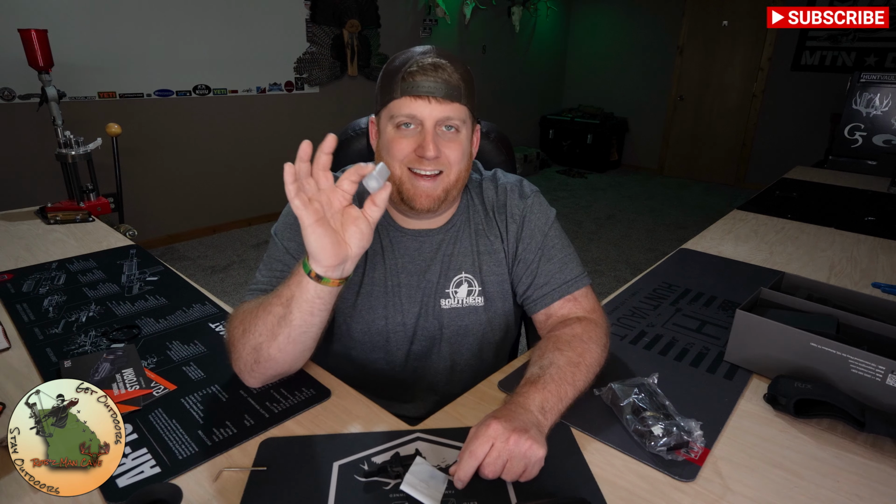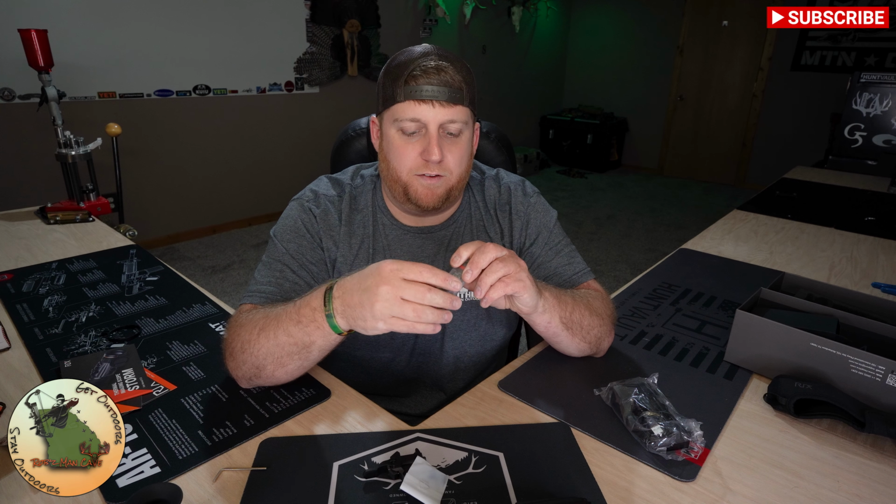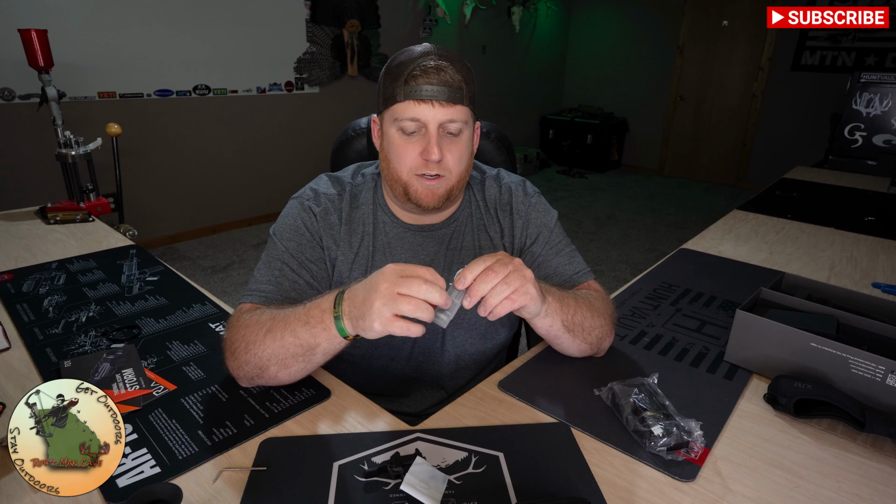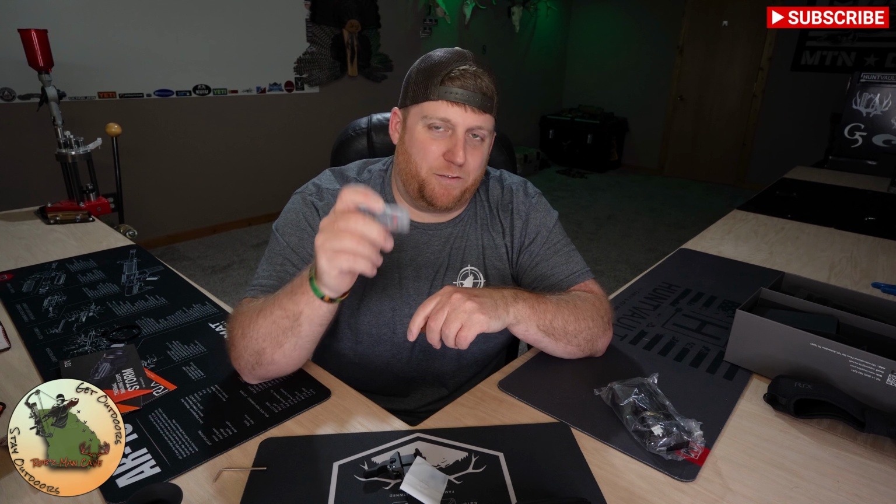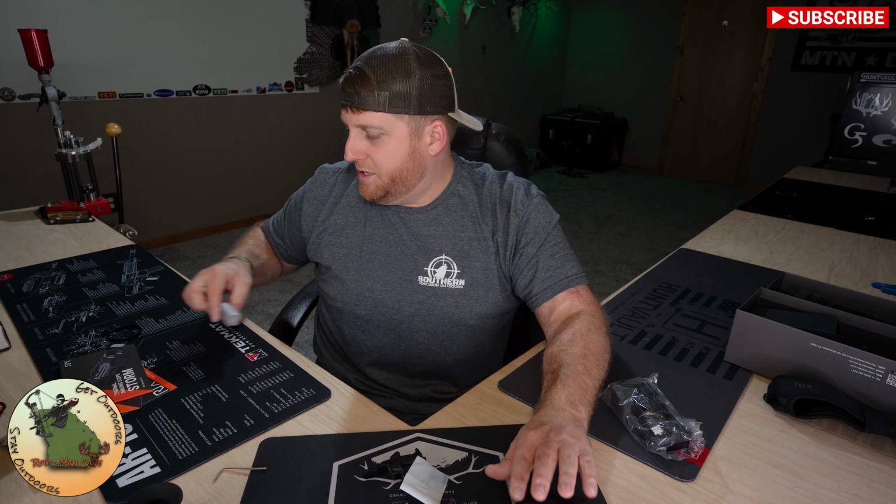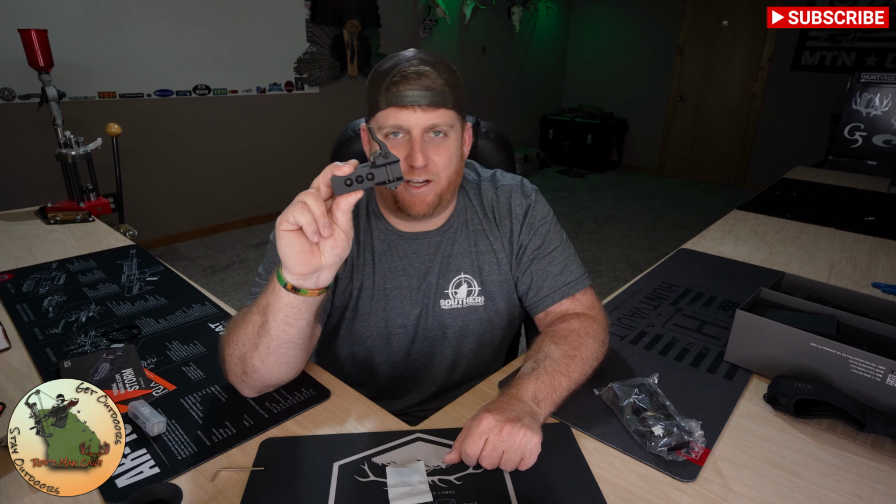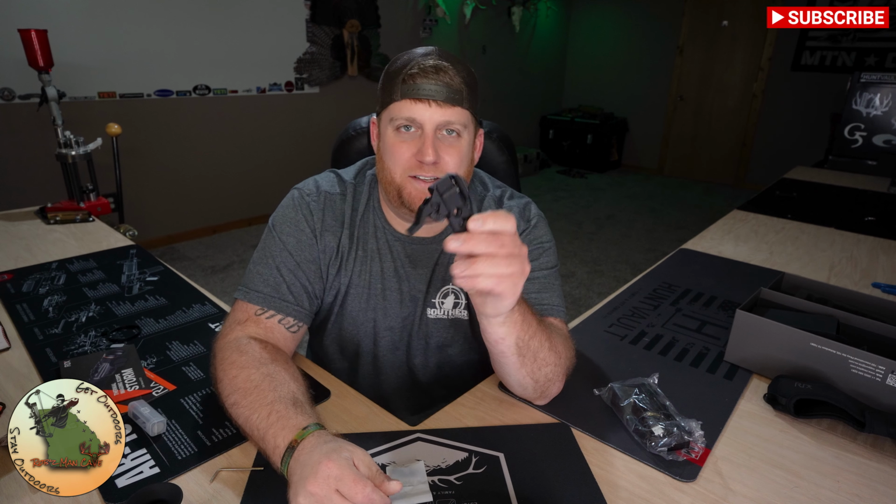We've also got an 18650, which is awesome. I love that everybody's switching to 18650s. If you buy a couple of these, you can keep them on the charger, take them with you. If you do happen to run out of battery, you just swap that bad boy out. But these scopes have a pretty long life. You usually don't need more than one battery. So this is something that I'm extremely excited about.